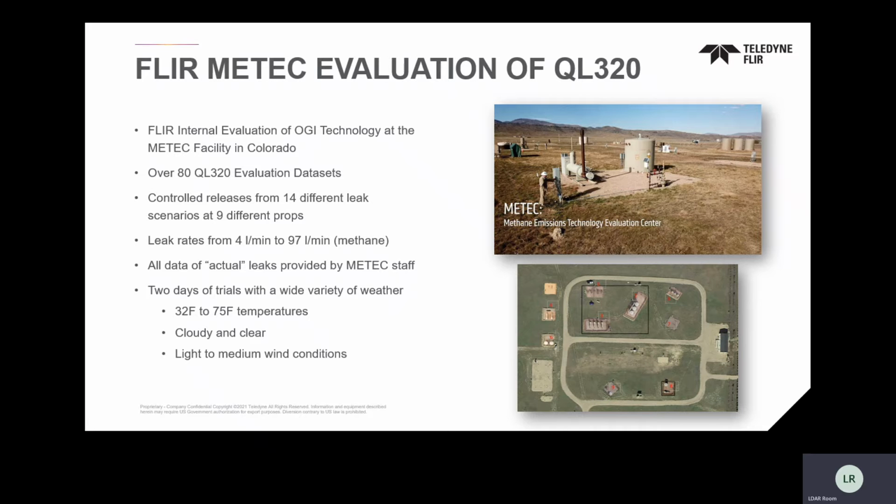The range of leaks that we had was four to a shade under 100 liters per minute. These were actual leaks, and the METEC staff controlled the leak rates. We didn't know anything about them. They gave us a spreadsheet after the fact and said, this is what test number 1 was, and this is what we looked at. Then we could run the QL320 data independently through Q mode and process it.